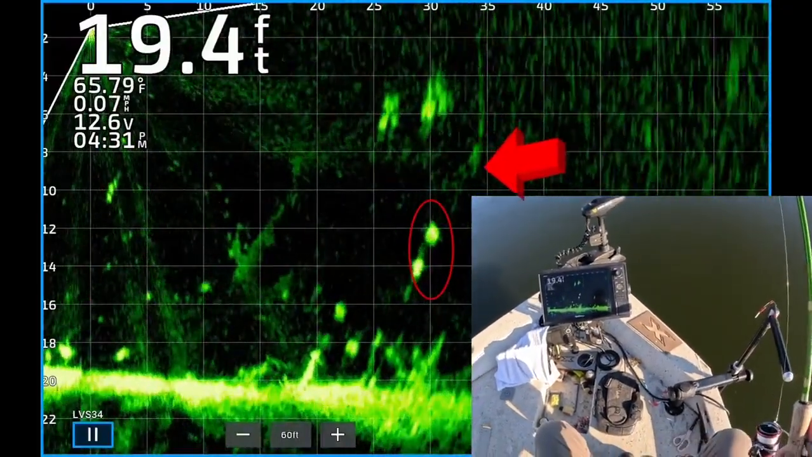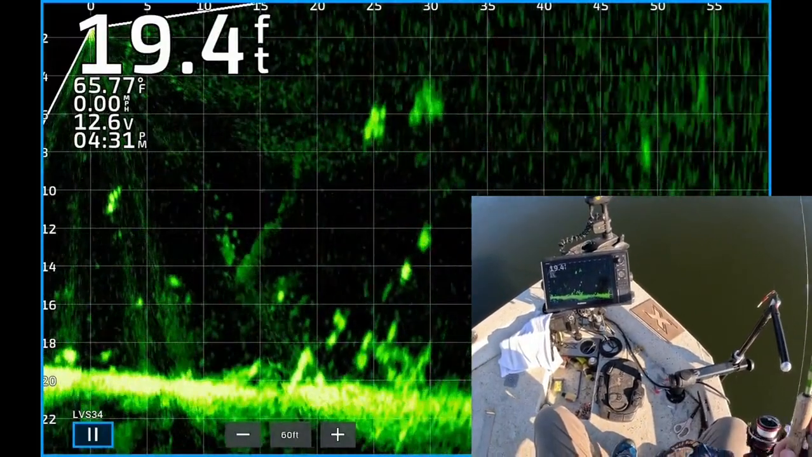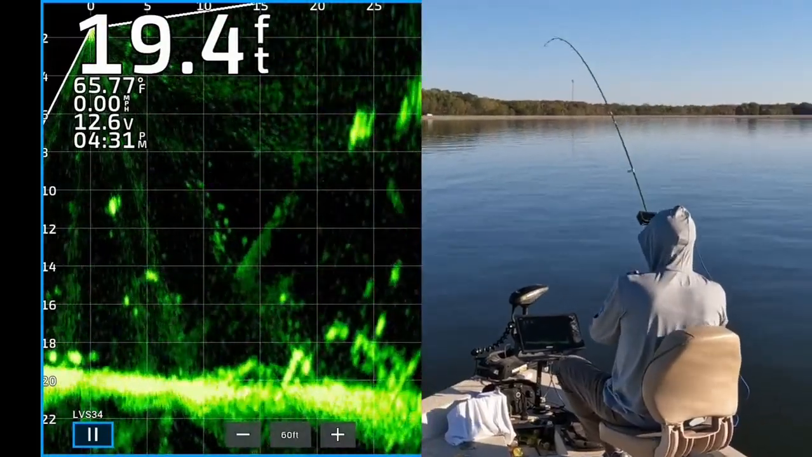Alright, there you see my cast 35 feet from the boat coming down over. It looks like two nice sized crappie. There's one. First one hit it. 31.